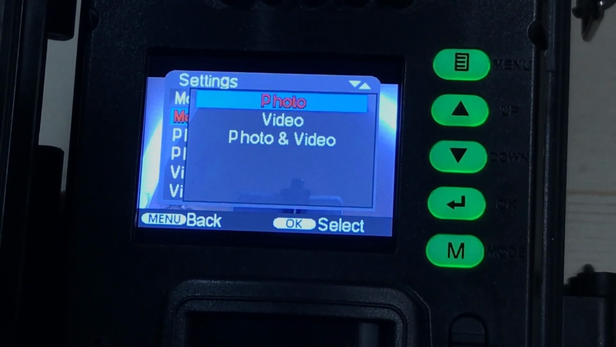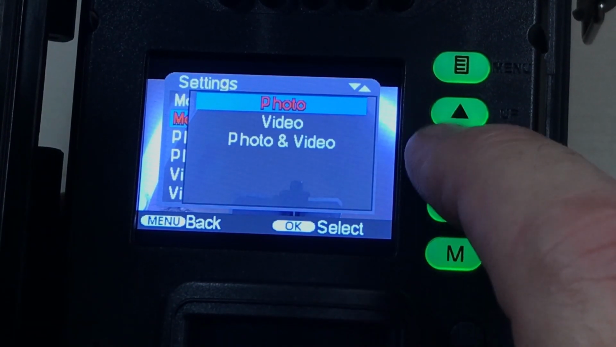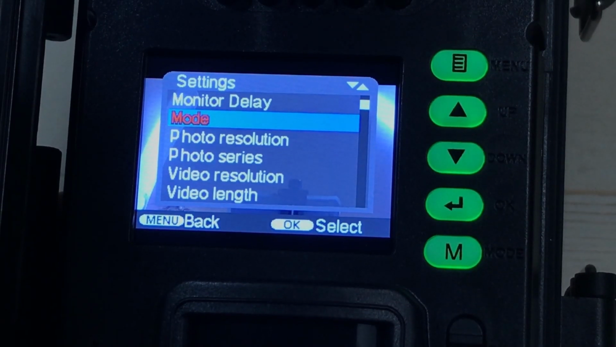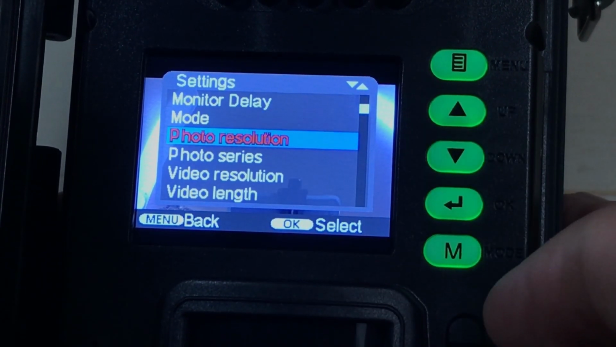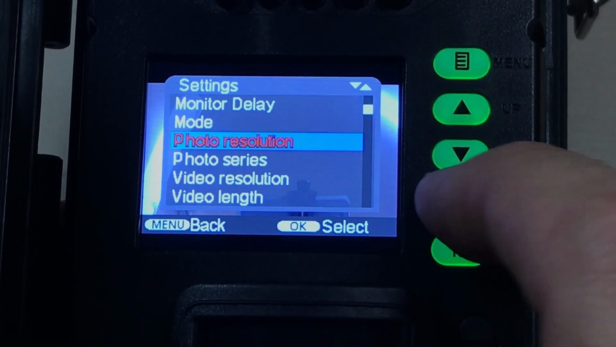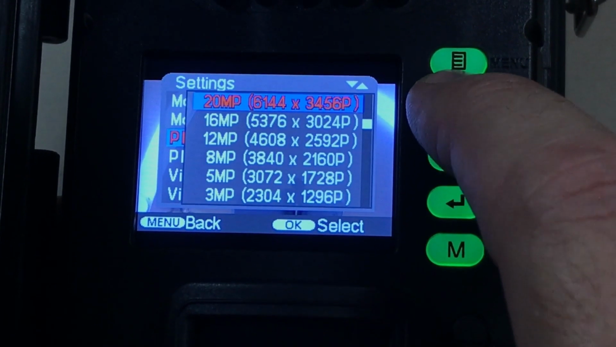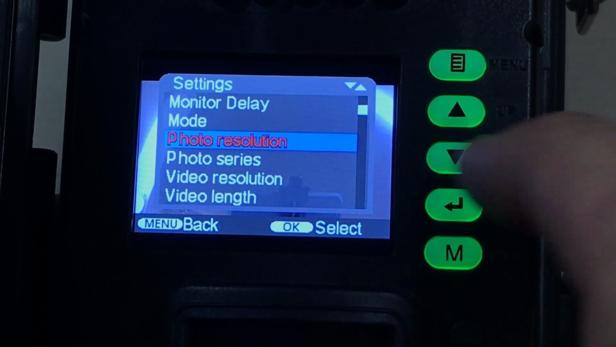Mode is, do you want it to take a photo, a video, or a photo and a video every time it gets triggered? We're going to do photo and video. I'm going to be putting it out on my bird bath. We'll see if we get any footage that I can attach to this video so you can see video and image quality. Photo resolution. The lowest setting is going to be 1 megapixel. Now remember, the higher the setting, the bigger the file size will be.